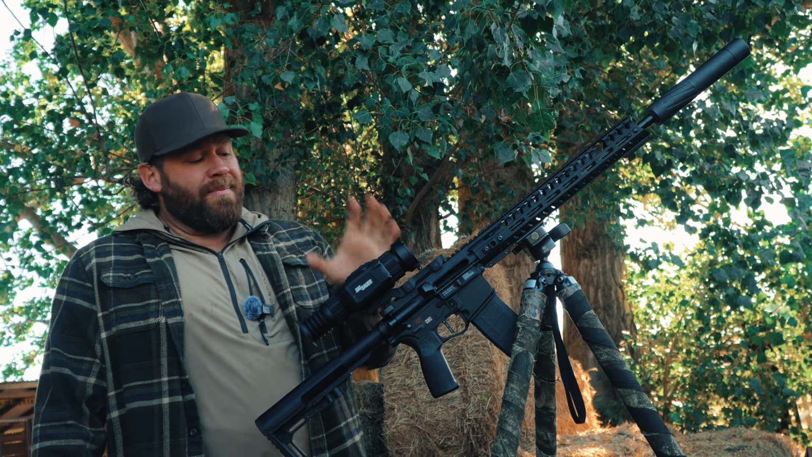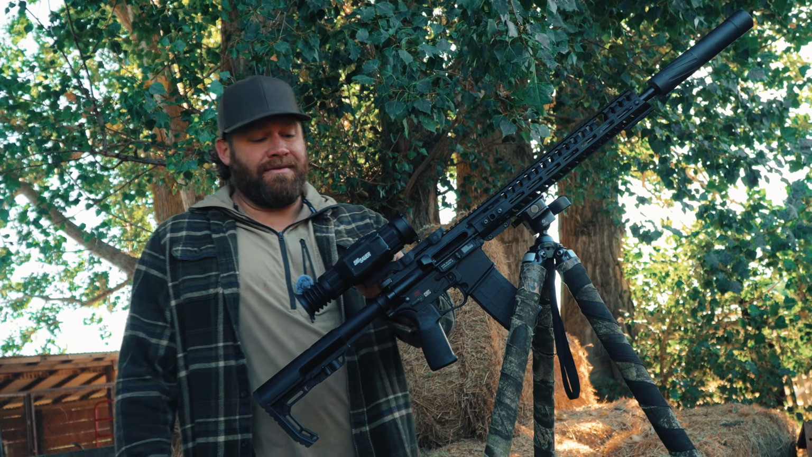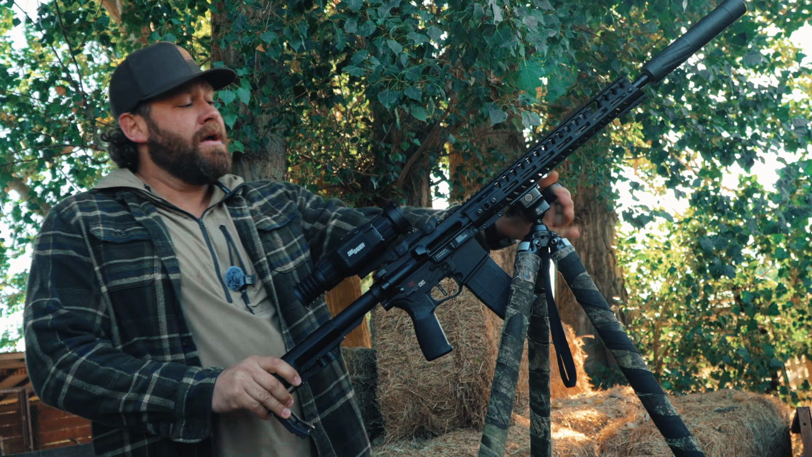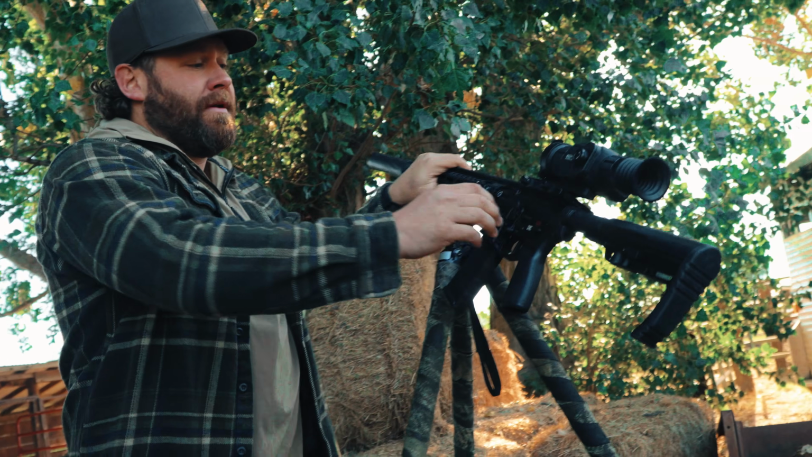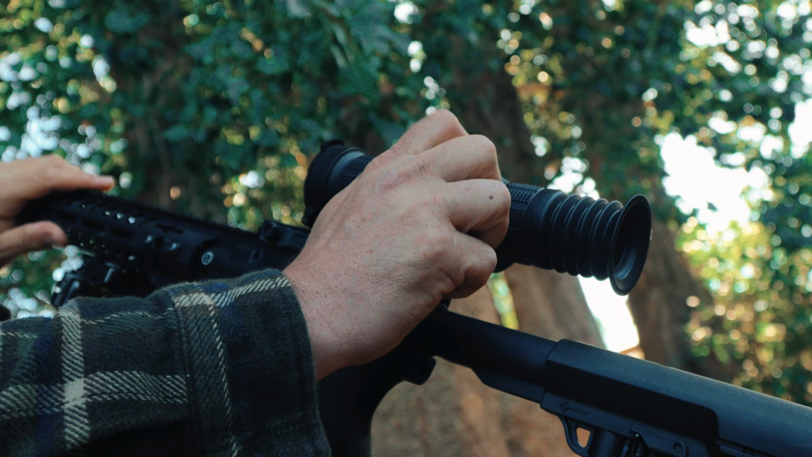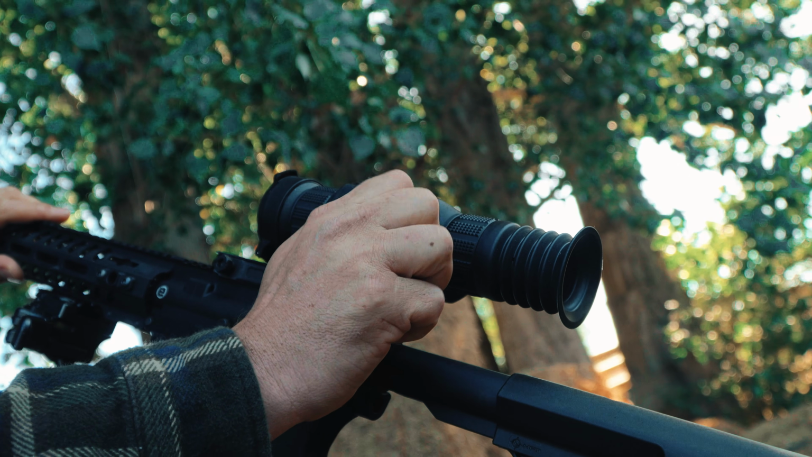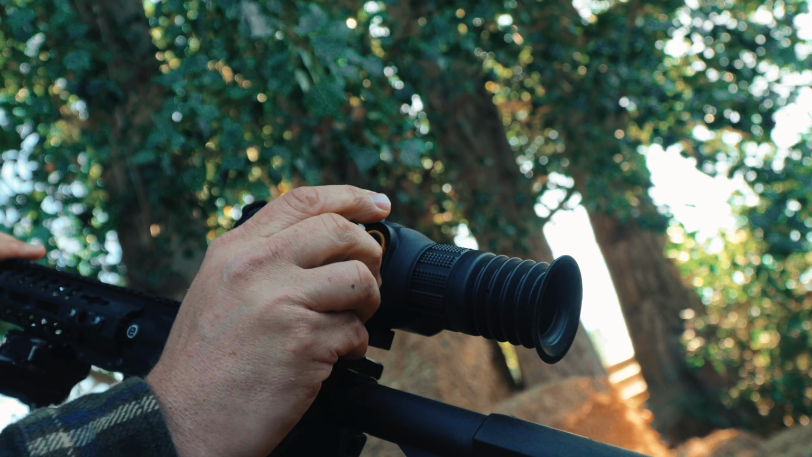As far as batteries and battery life, this takes two 18650 batteries. In fact, I'm going to pop them out and show them to you. Maybe I can flip this around and just show you while we do this. You open this battery door, and there's two 18650s in here. And by the way, 4 of them ship with the optic, so you can always have 2 ready to go.